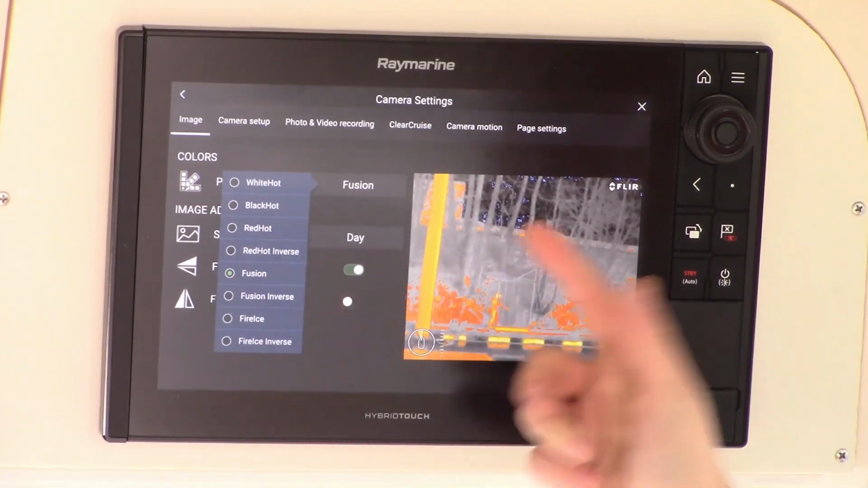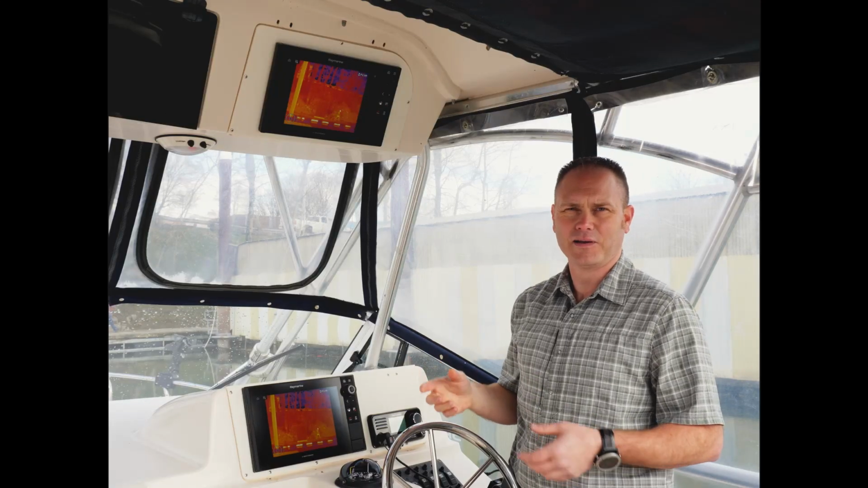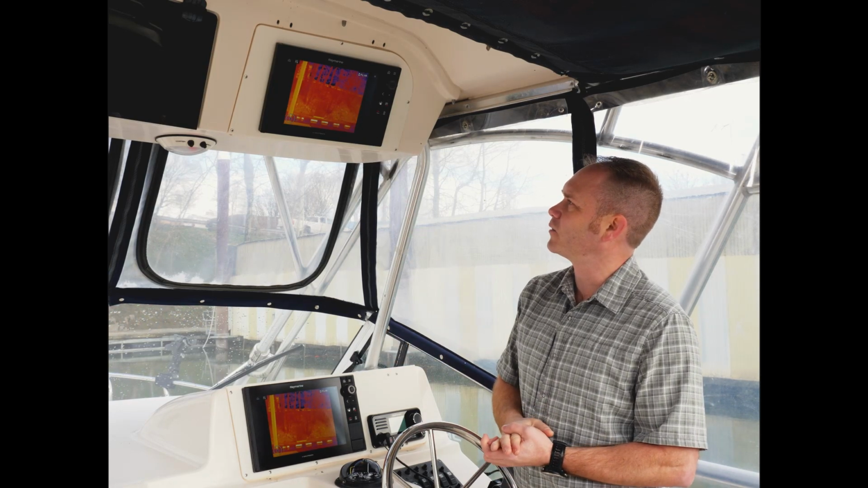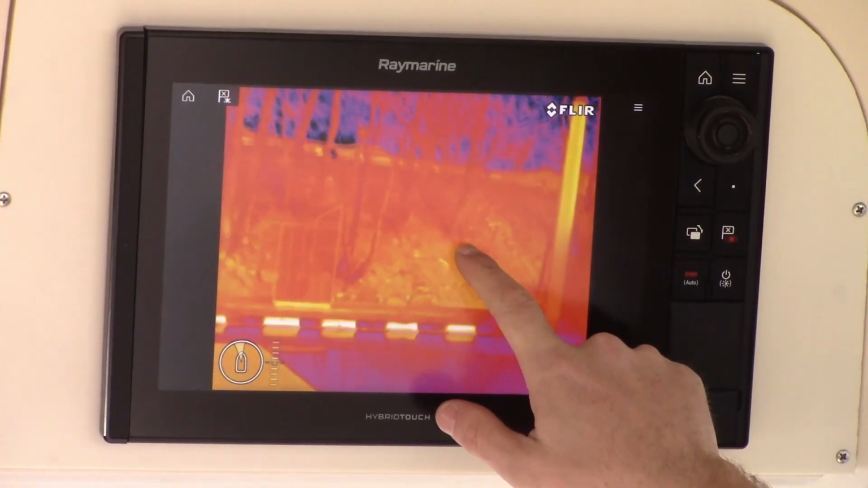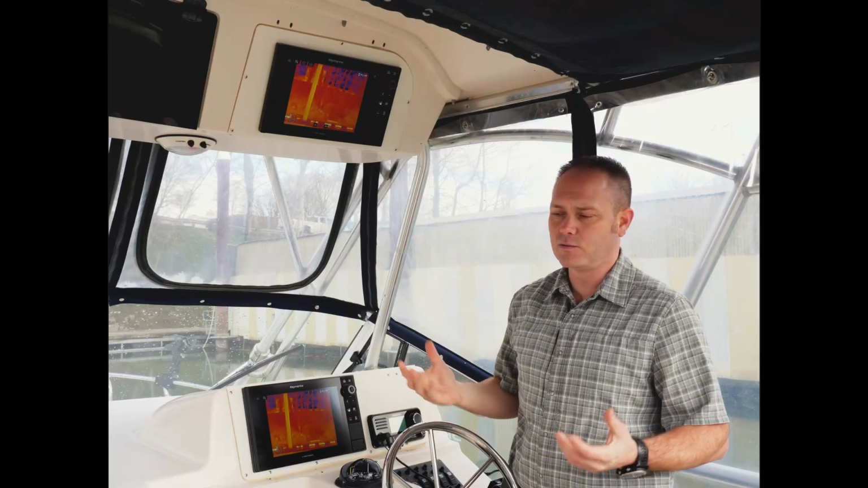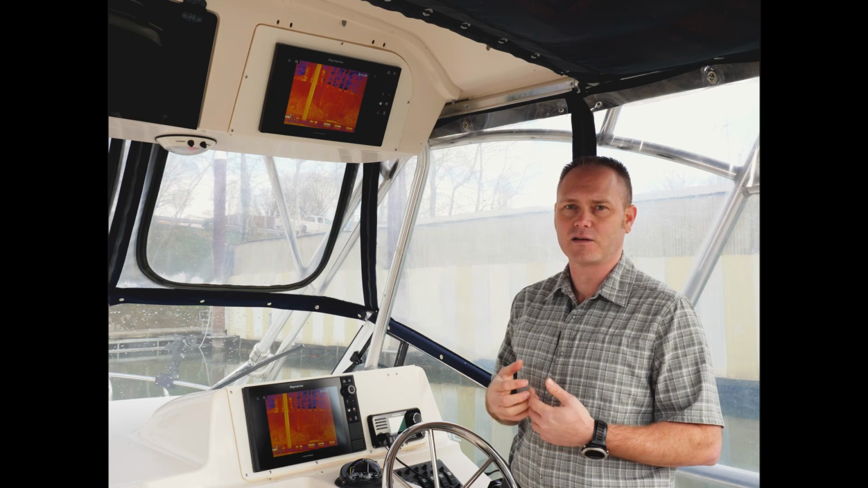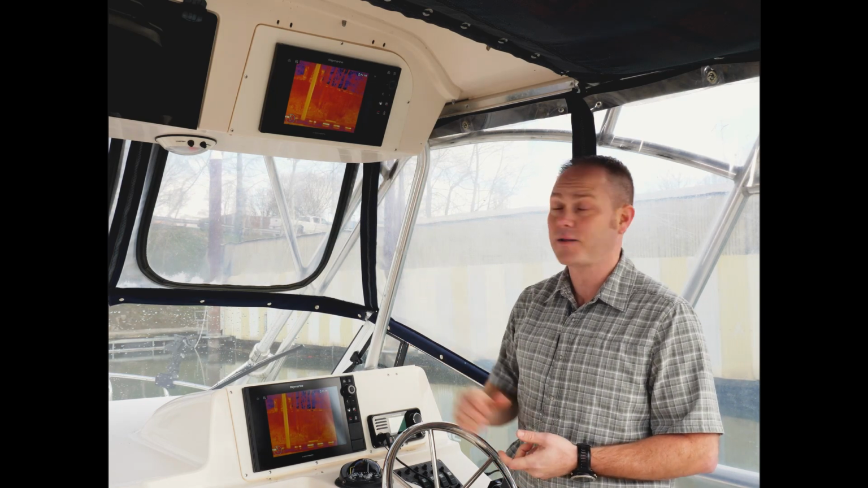We also have a rainbow type palette. A lot of people think about this when you think about thermal imaging. People think of this sort of rainbow palette, you know, the predator vision or something like that, a lot of people say. It's all really just user preference. The thermal imager is giving you about 256 shades of gray to work with. It really is just a grayscale image, and we artificially assign colors to that.